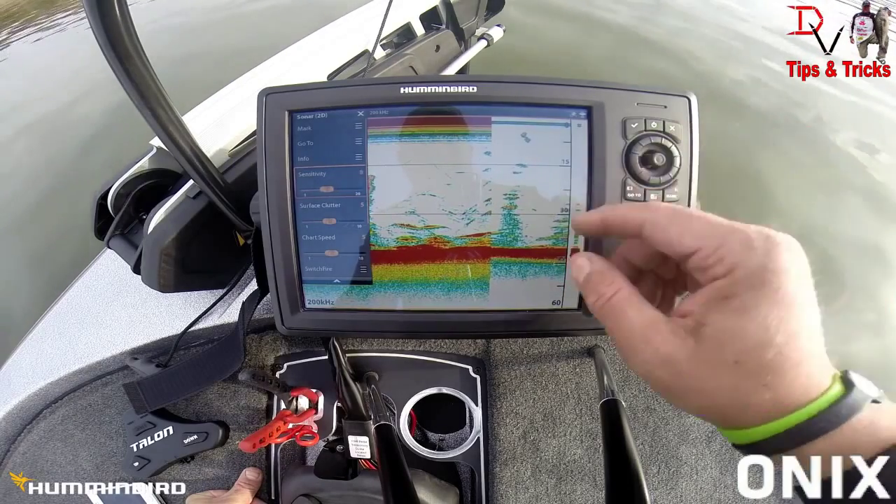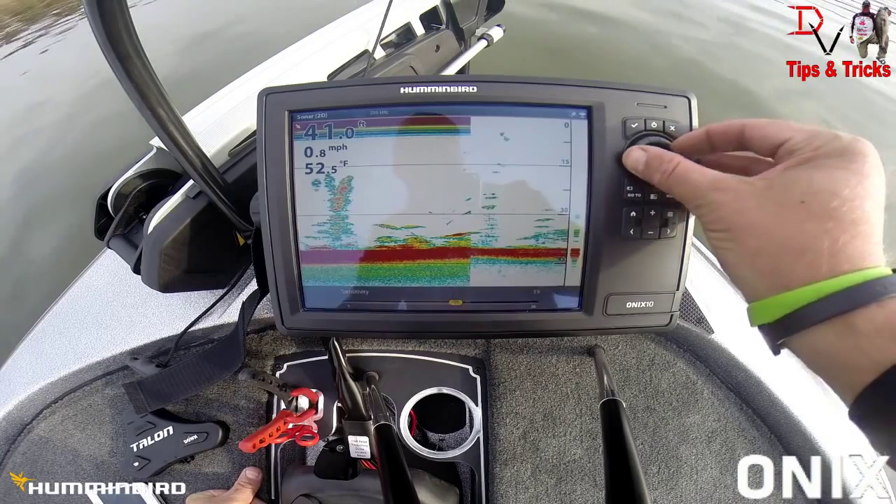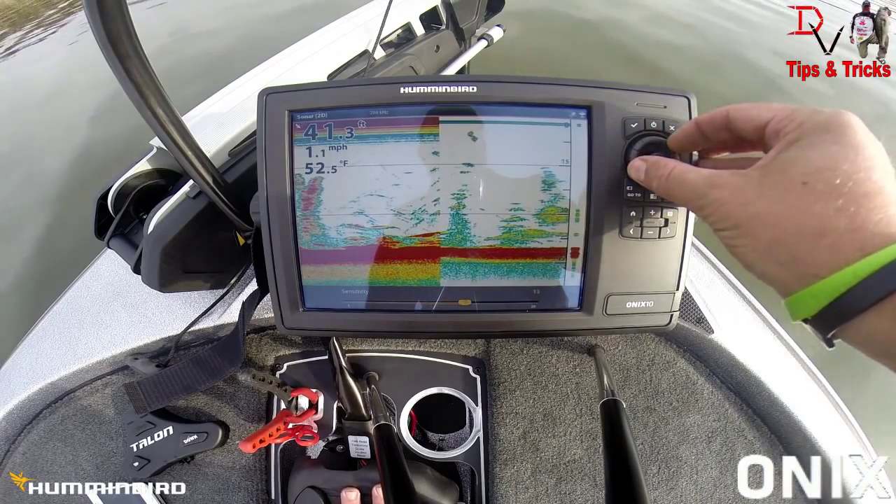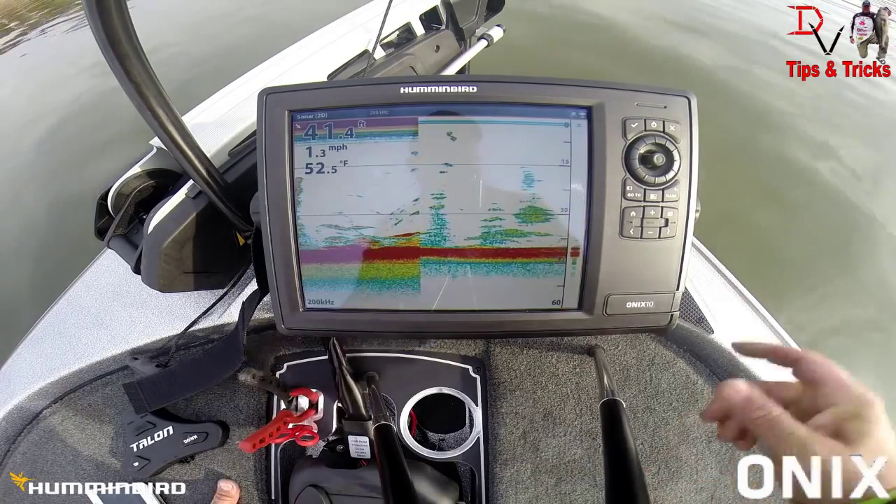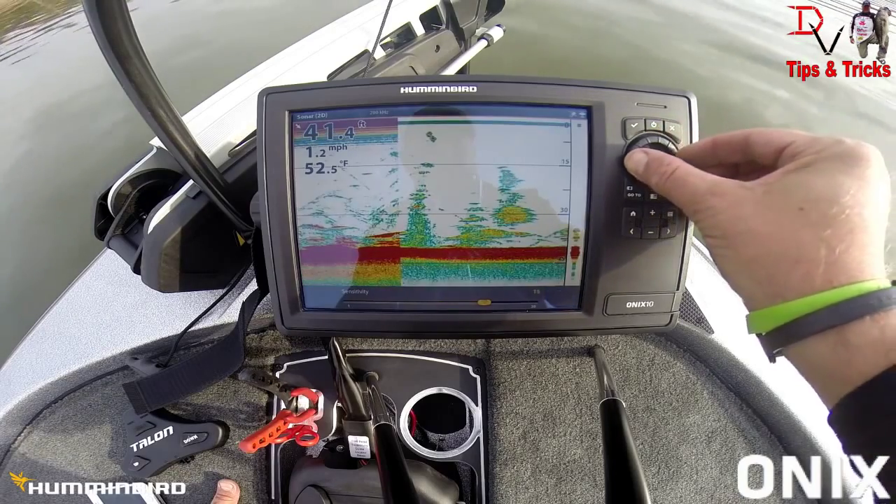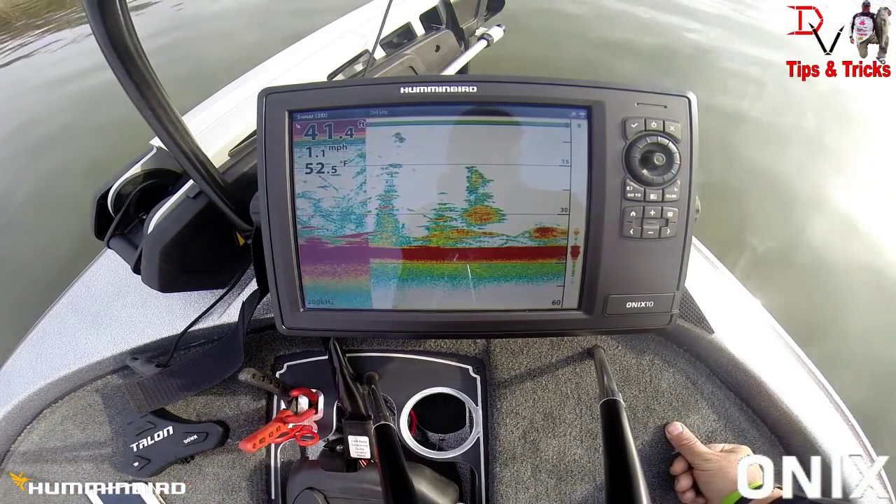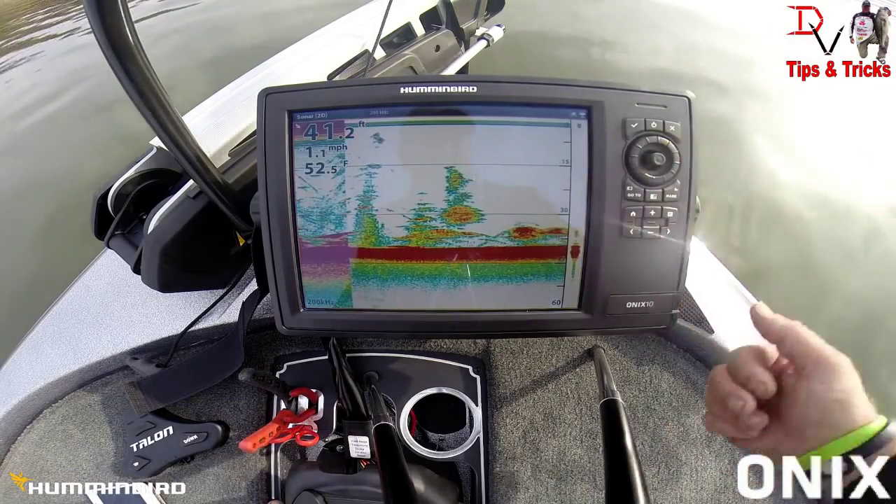Now here's one really cool thing. We'll exit out. We can exit out here or tap the screen. If you grab the flywheel, you're automatically going to be able to adjust your sensitivity on the fly. Now isn't that cool? That's quick, simple. Boom, I want to adjust it a little bit. Sensitivity is like contrast control, so increase or decrease. There's your sensitivity. You can get that good balance between your hard and soft returns, or your stronger returns and your weaker returns.